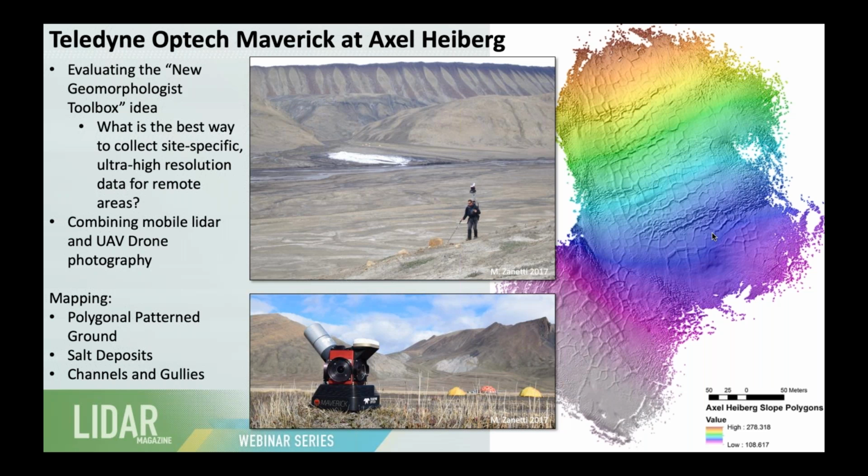As it comes out, that salt precipitates and crystallizes and forms these large deposits. We were using both the aerial photography and the lidar to map those deposits for year-on-year change detection, which is another very powerful use of lidar.